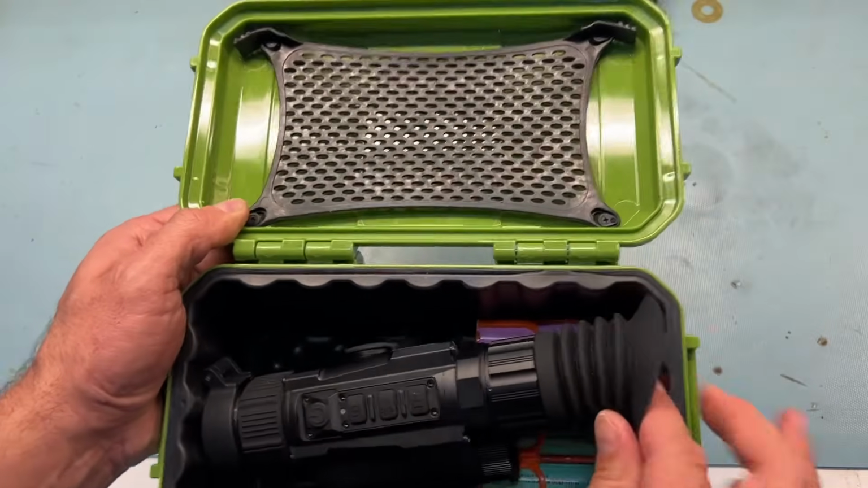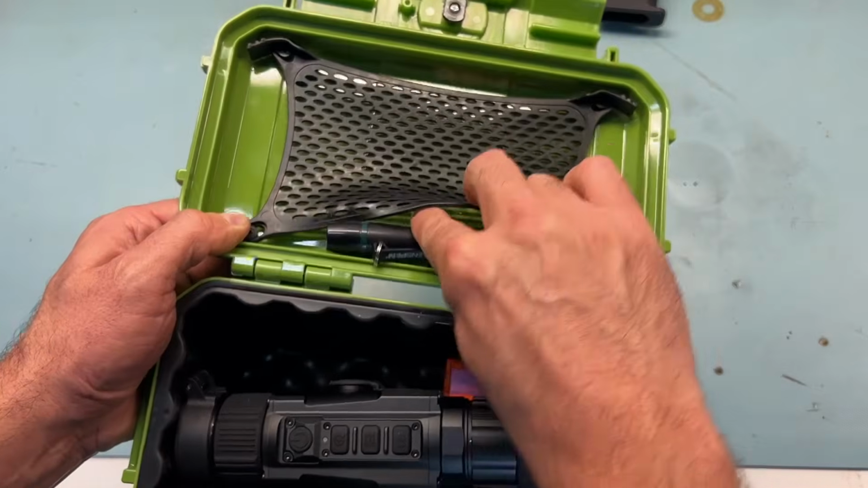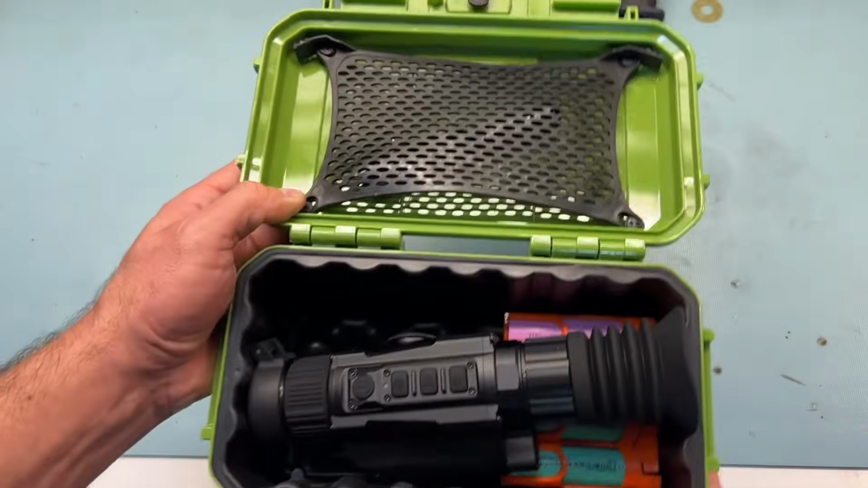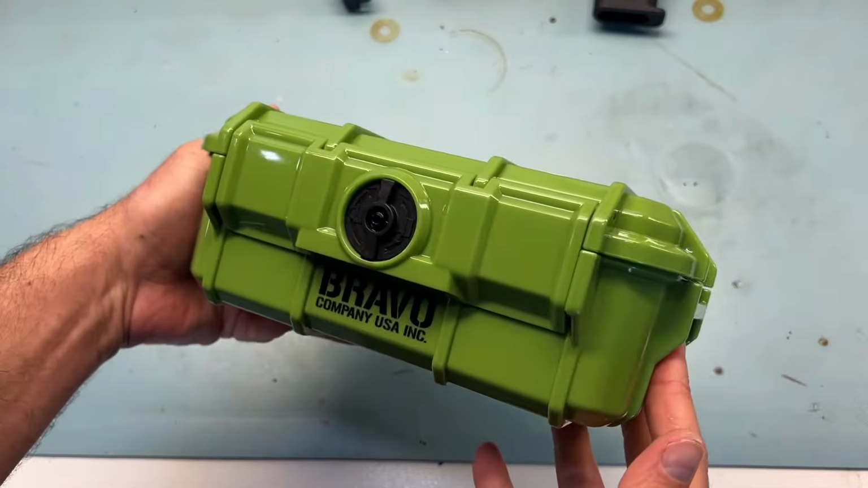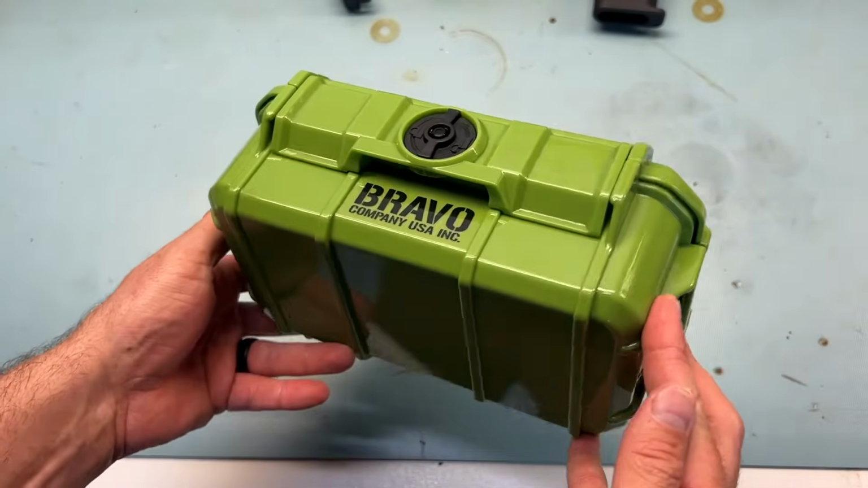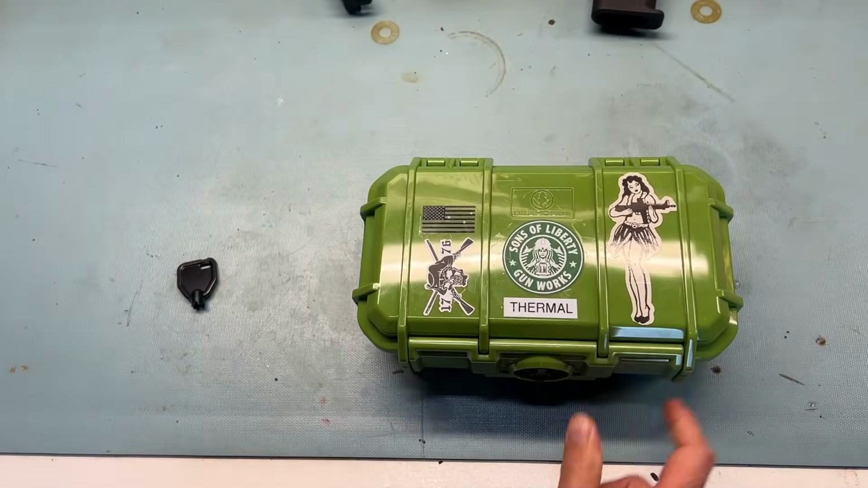Put the optic back in here, put my lens pin in this area here in the bottom. Boom. This thing is nice and cozy. Throw it in your truck, throw it in your gear bag, and you are ready to go. Much better case, in my opinion.